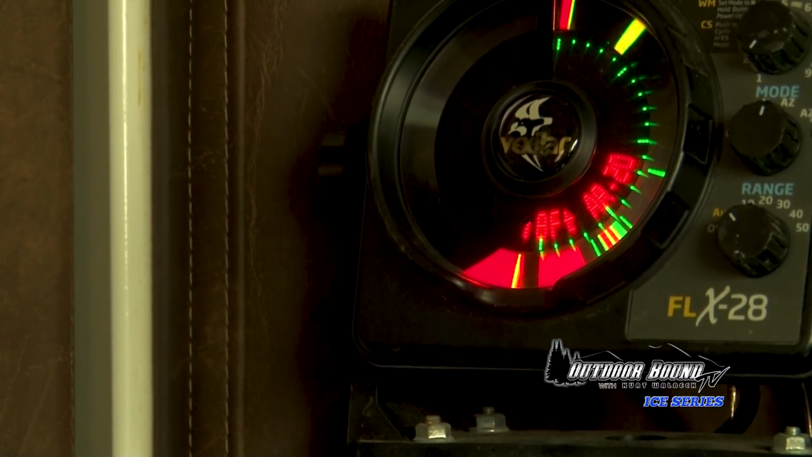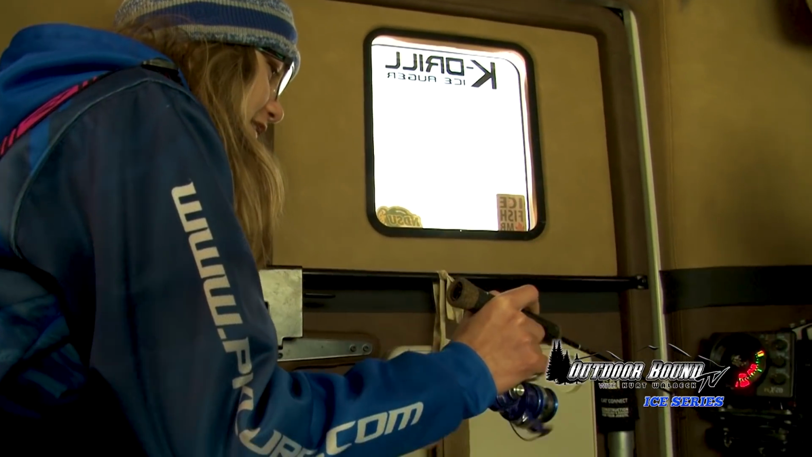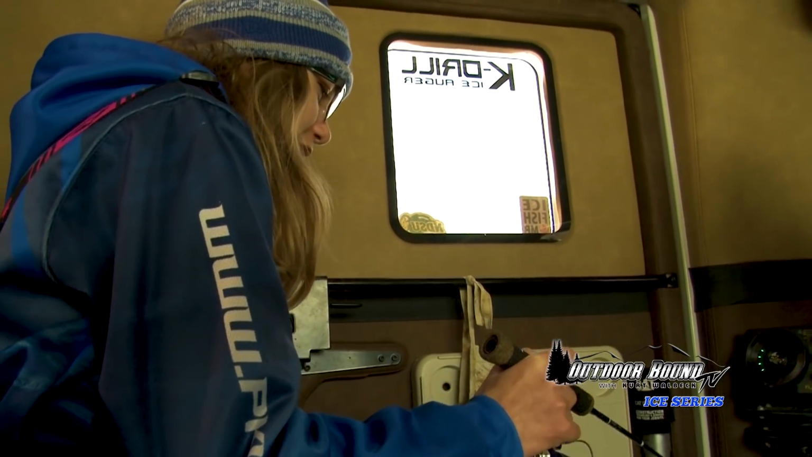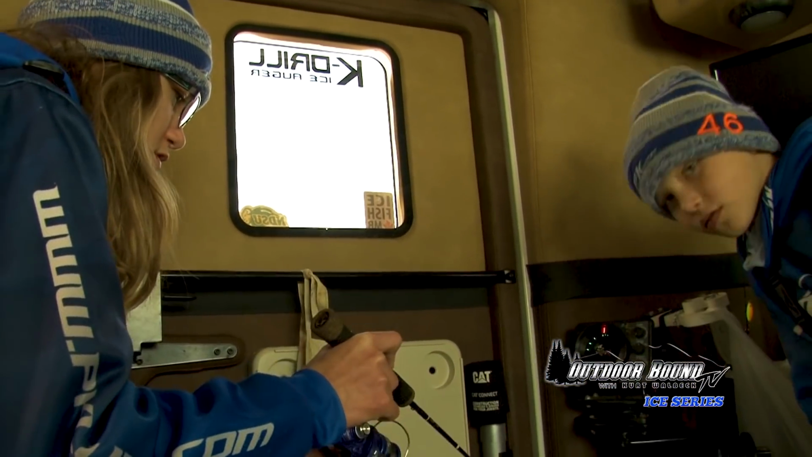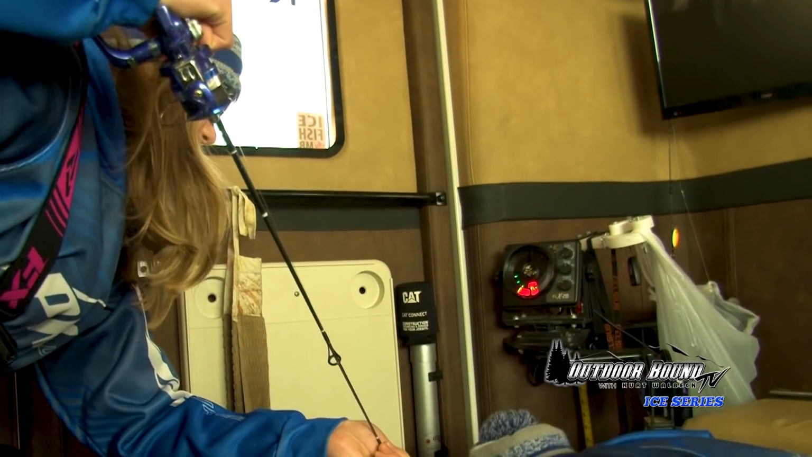Try and hold it in his face. I know. That thing don't even look big. Came right off the bottom and smoked it. Oh, it's a toad. Got it.